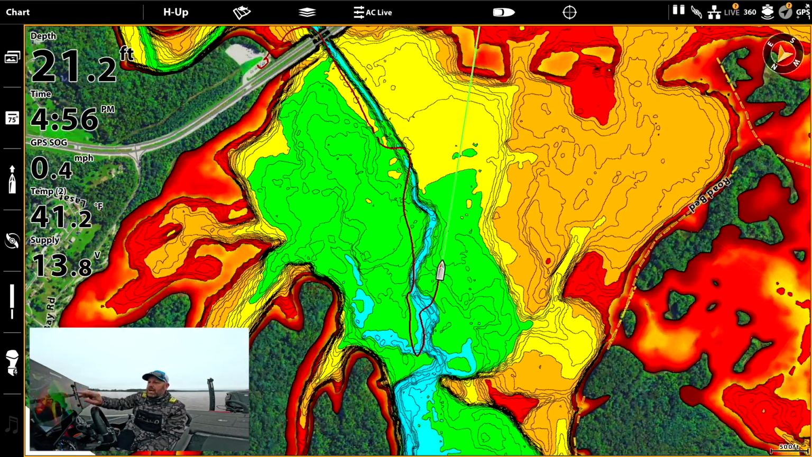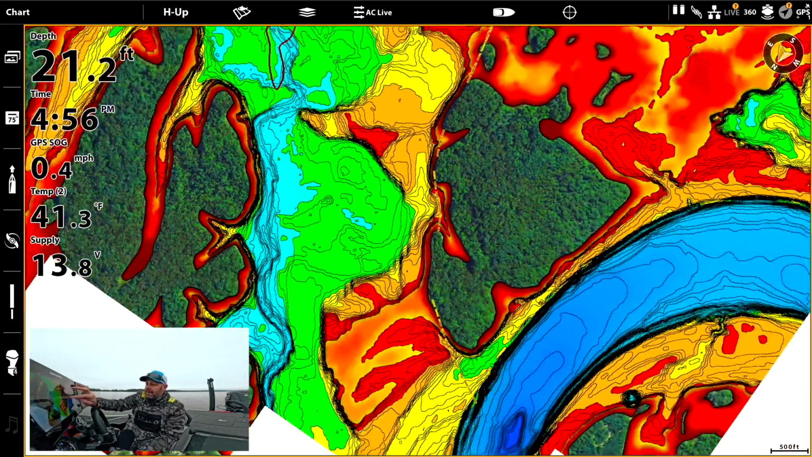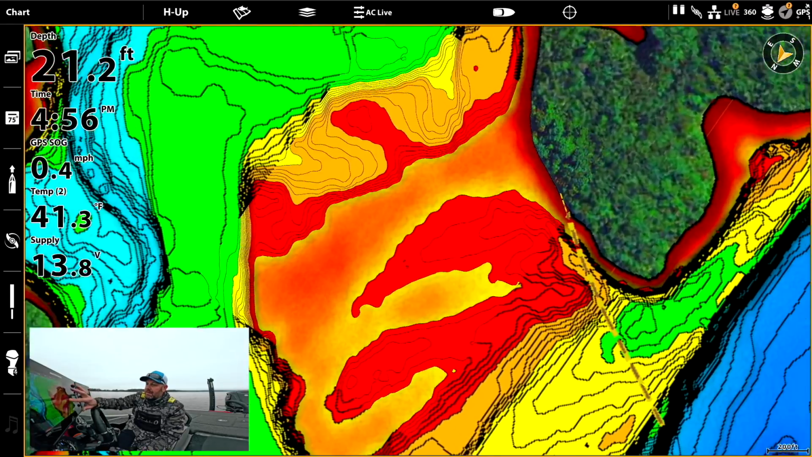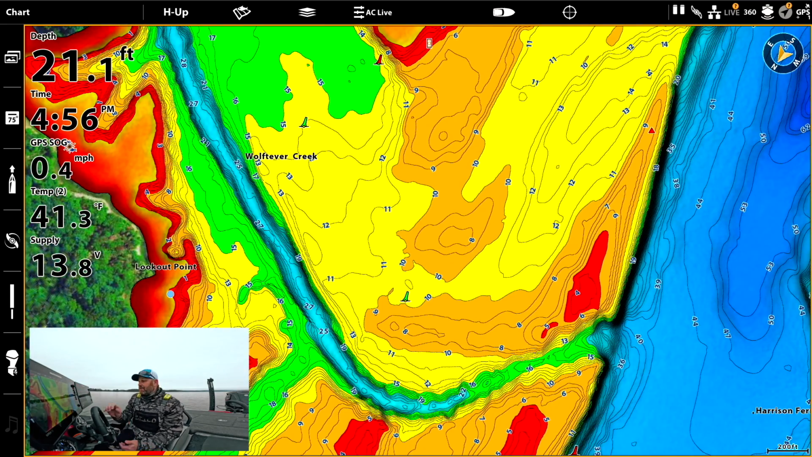But you can see this giant bay, just a big old bay with not a lot of depth until you really get out here to the deeper water. You can really see the difference, and you can adjust the amount of blues. Let me show you how to do that real quick.